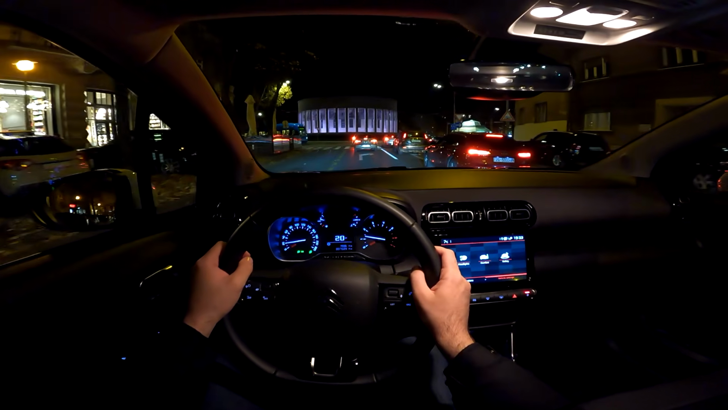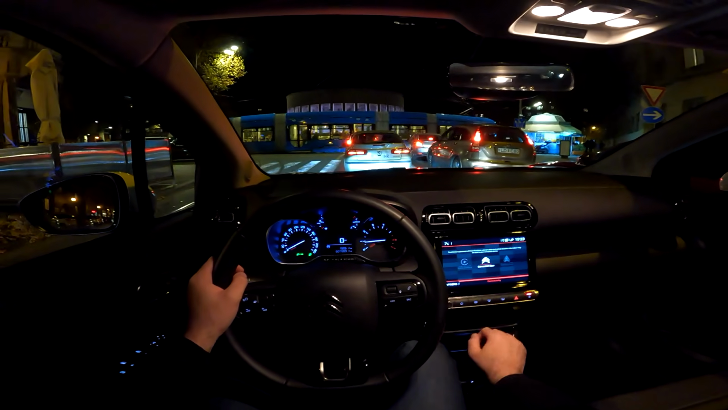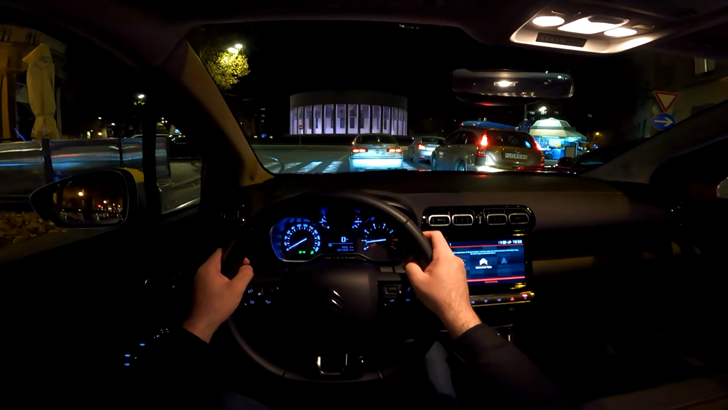Of course, Apple CarPlay and Android Auto are available. You also have the app, so connected app, and that way you can see various things about your vehicle on your mobile phone, which is always convenient.